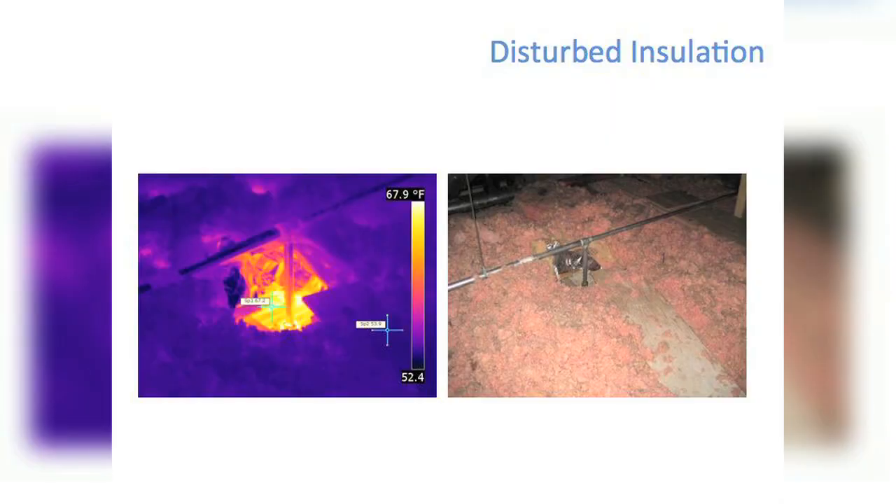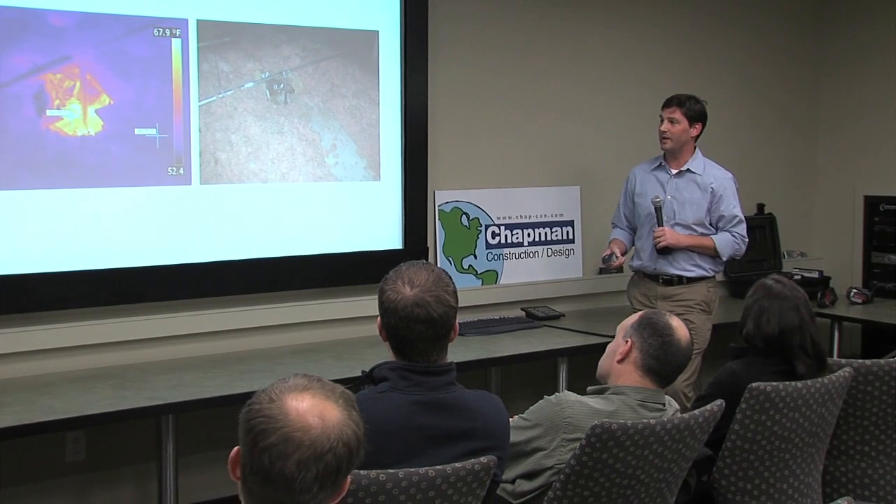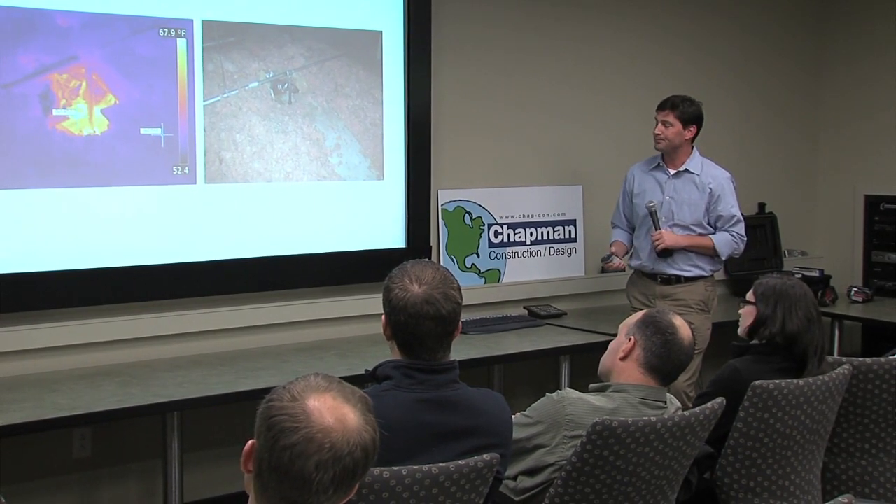Similarly, in this issue right here, you can see there's another spot up here that's not working quite so well, another area. We dug around up there and we could see that when sprinklers were added at some point during a renovation, the sprinkler contractors had simply pushed the insulation out of the way and never put it back. Simple issue to fix, but we were able to easily locate it and fix the issue quite quickly.